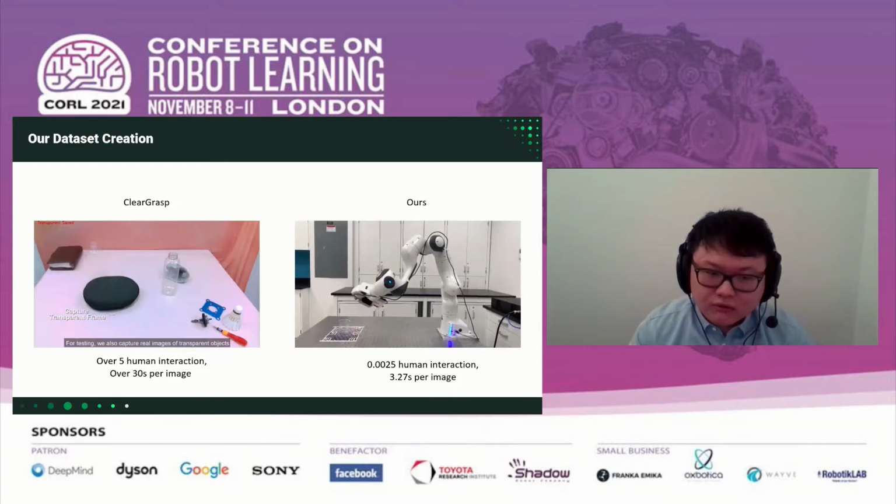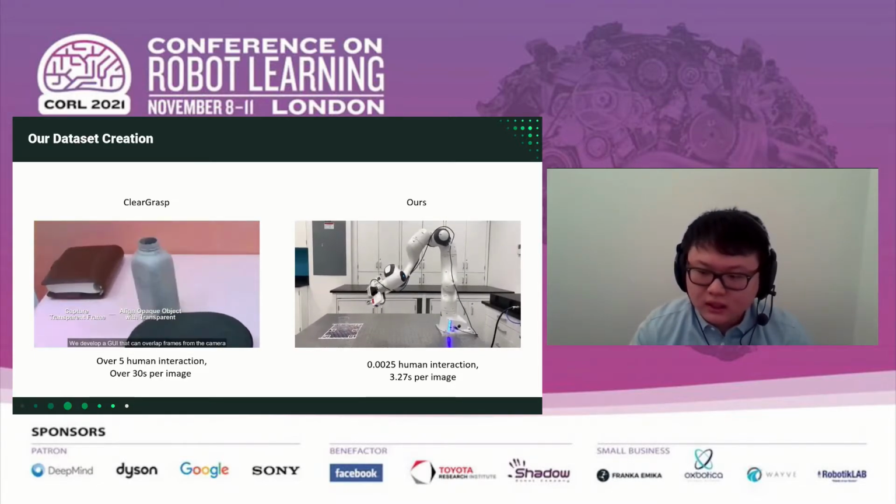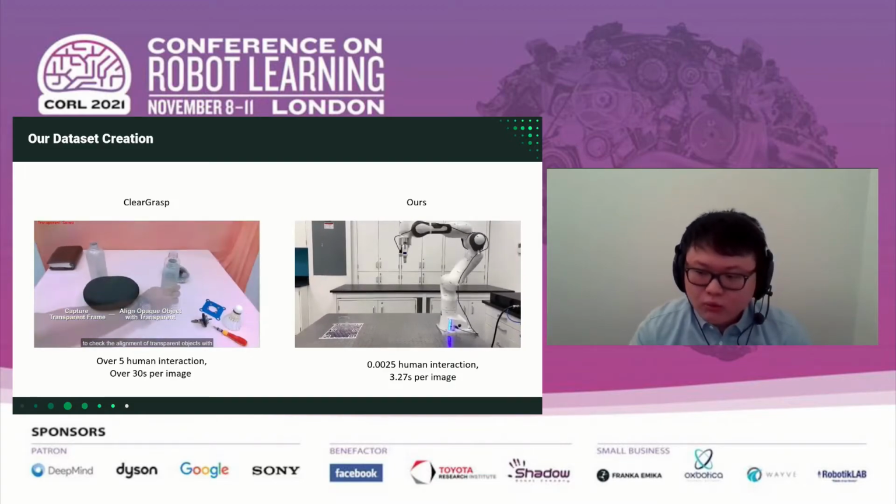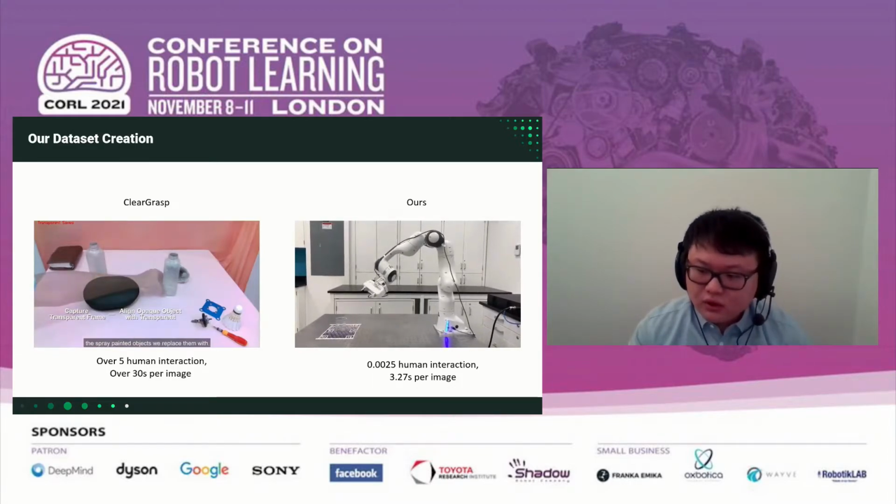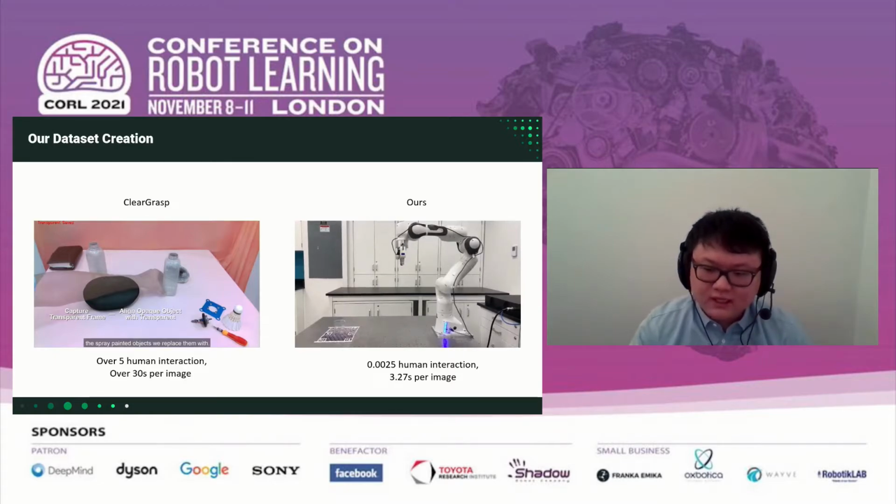For our dataset creation process, with the eye-in-hand RGB camera mounted on the robot and an AprilTag-based annotation method, we gain about 10 times speedup compared to ClearGrasp methods. And we also reduced the human interaction requirement by around 2,000 times. Currently, each image takes around 3 seconds to be collected and annotated, and human interaction is only required once every around 500 images.